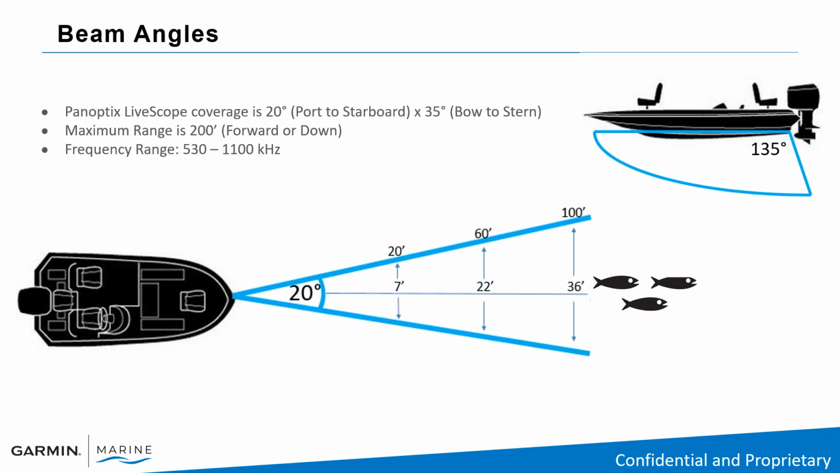And what we're talking about is, again, with the 135-degree beam angle of LiveScope, you do have the capability of seeing behind the boat. Some people like that. Some people don't. Some people like to see forward. I'm one of them. I like all my range forward. If I wanted to see behind the boat, I would go into the down position on LiveScope. Also, the beam angle of Panoptix is 20 degrees forward.